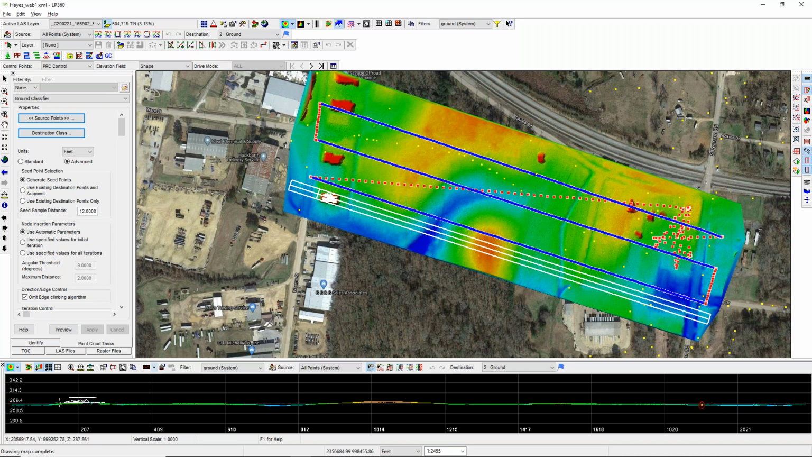Tie that down. Come on, Chuck. Interesting. And I'm selected. How odd.